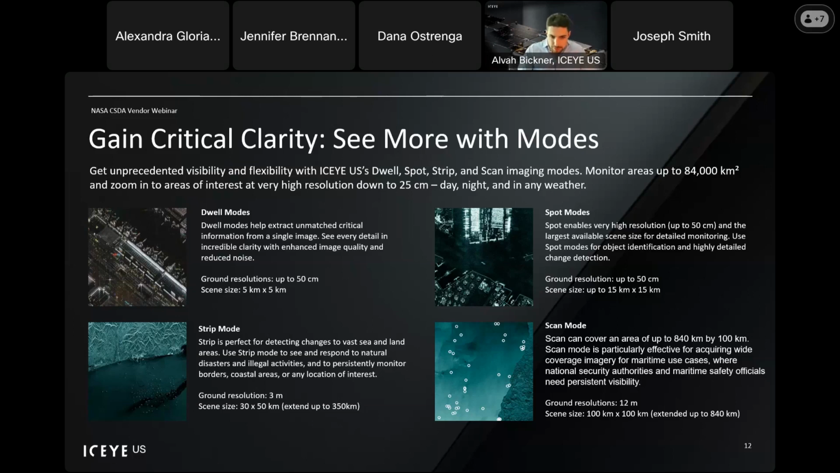Our dwell mode utilizes similar parameters as our spot modes, but instead we dwell on one location longer than we would in a spot mode, sometimes up to 25 to 30 seconds. This dwell mode really helps extract critical information from single images.